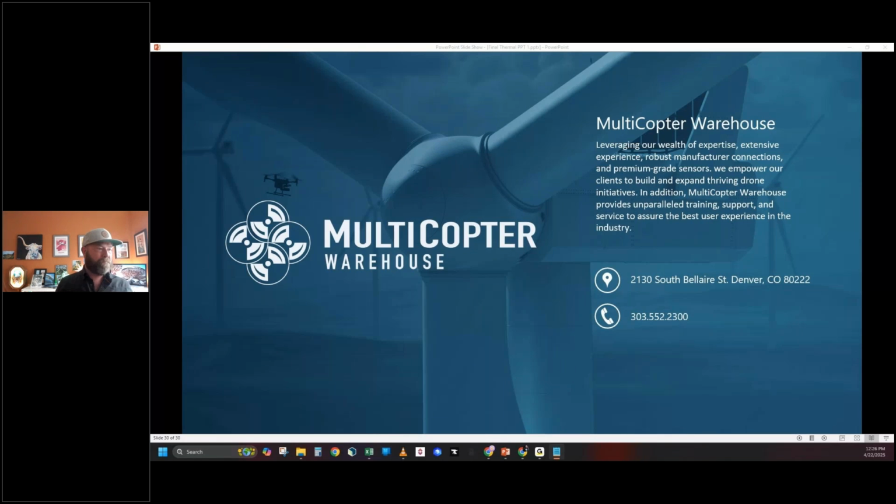All right, next question. How far can thermal payloads on a drone detect heat? Yeah, so it kind of depends, obviously. With the 640 by 512 on like the Evo, you can see animals as you could tell in that video, but 200, 300 feet in the air is pretty good, especially for like fire.